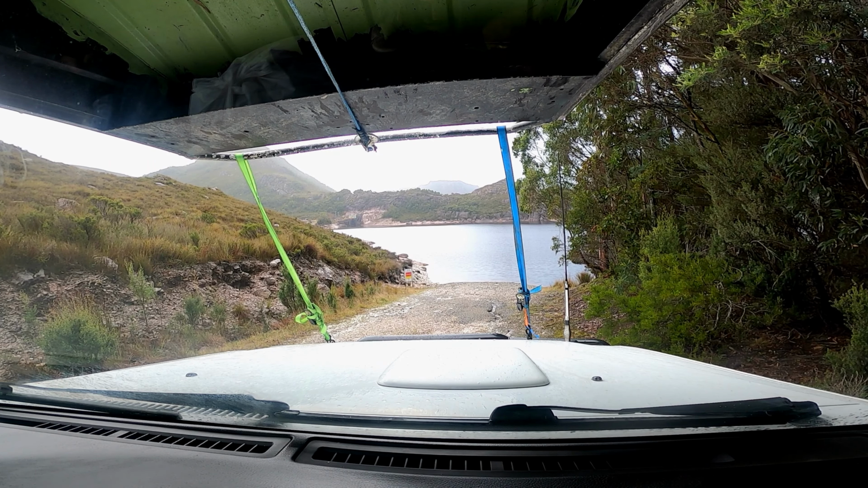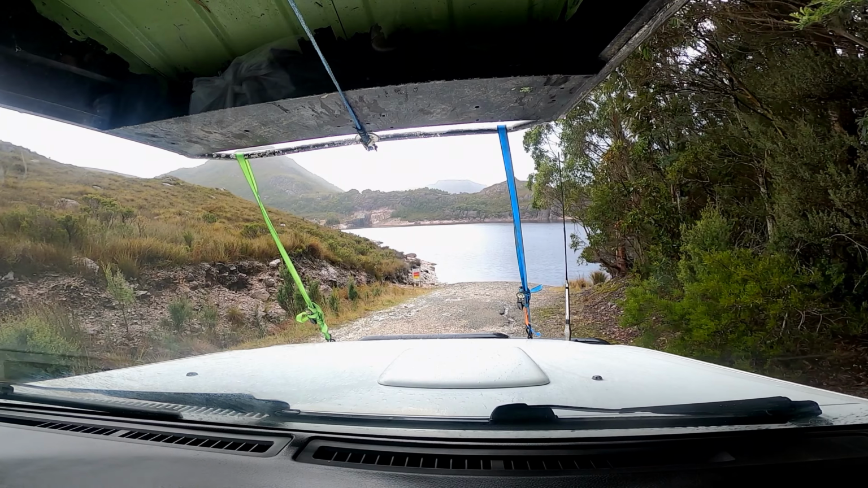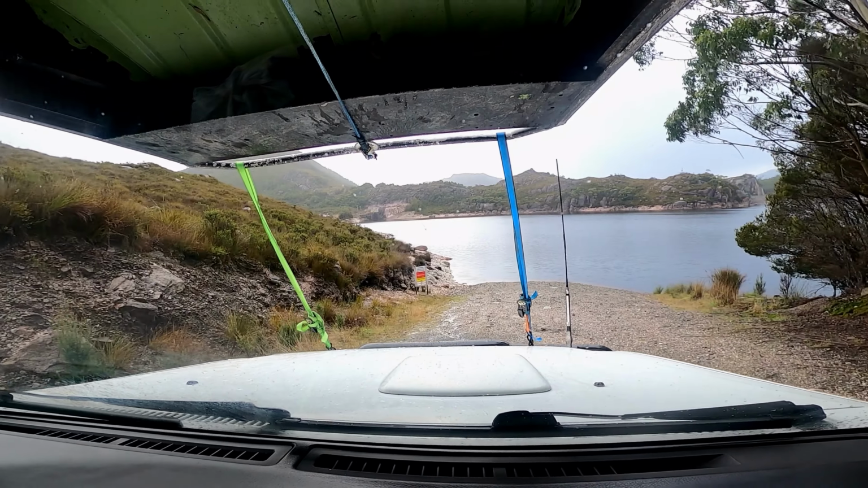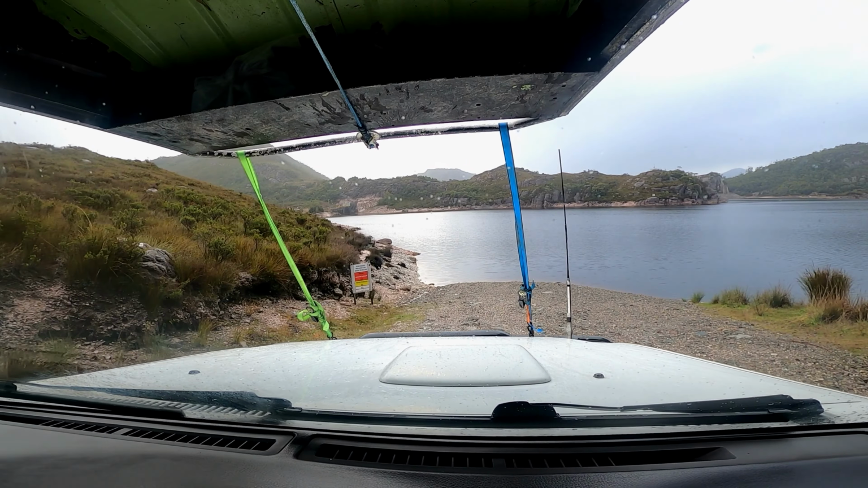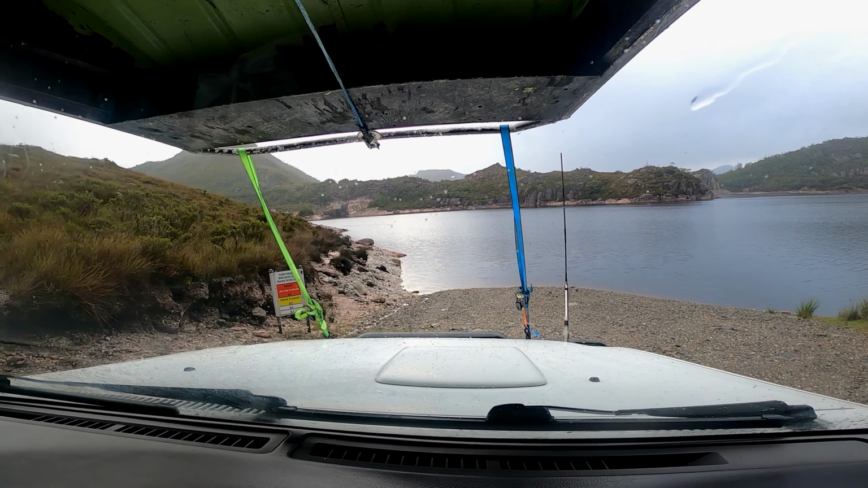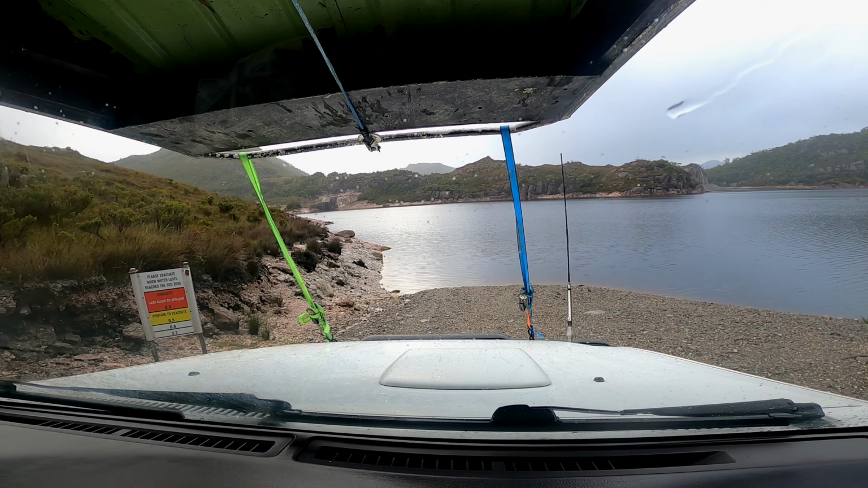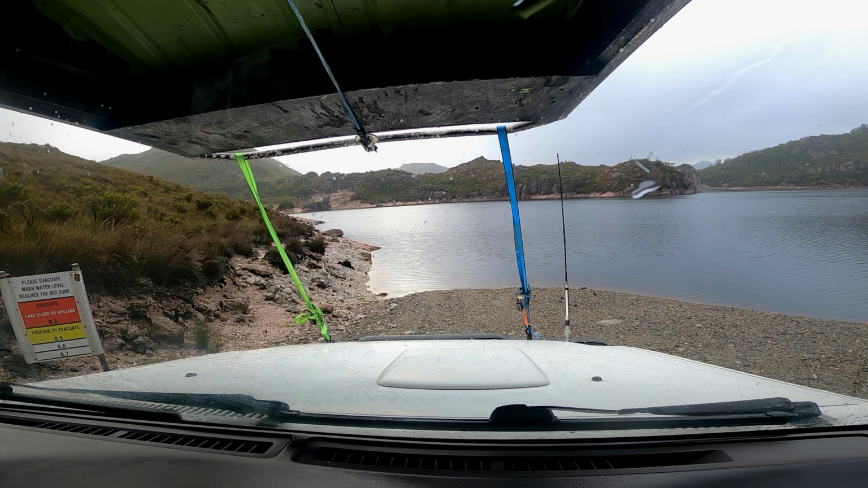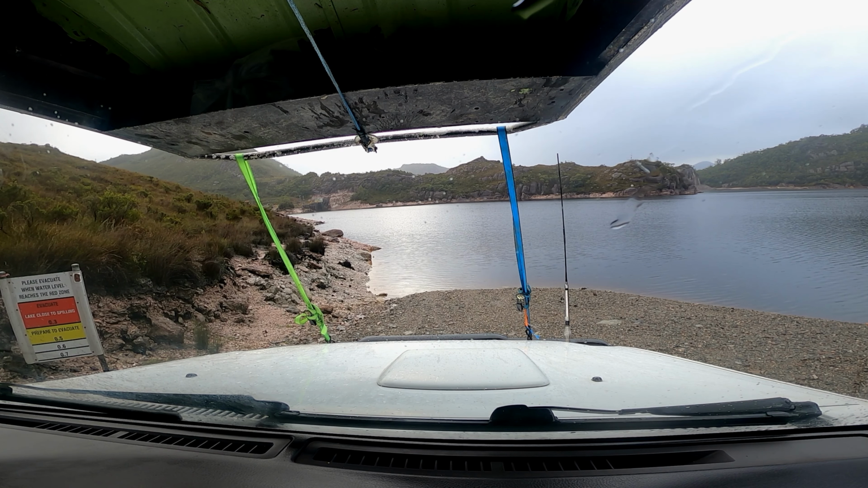This is, as I said, the only boat ramp according to the sign here. So I'll do my customary photo taking of the sign. It does look like it goes off pretty deep. Yep. Alright, let's jump out in the rain and get the kayak in, I think. Alright, no worries.